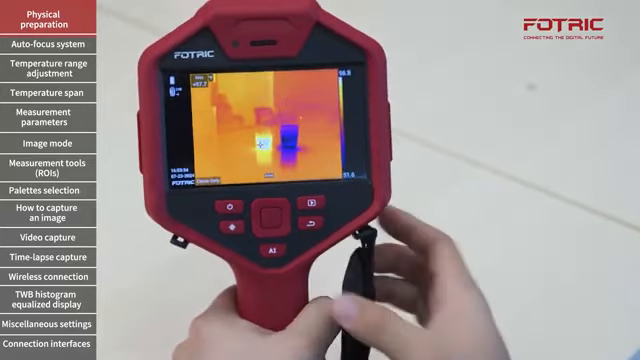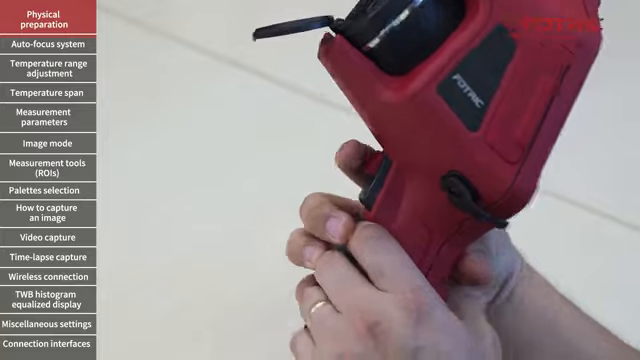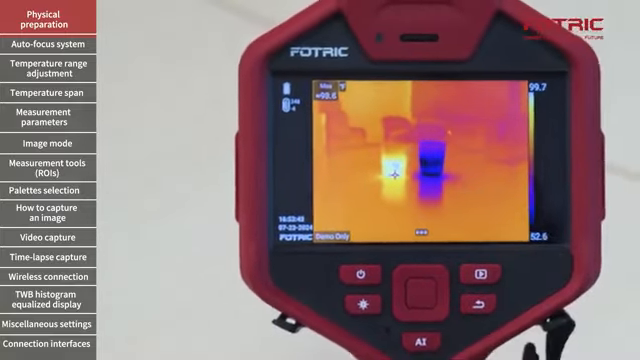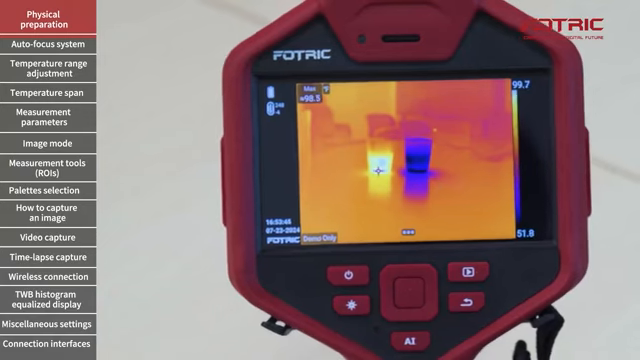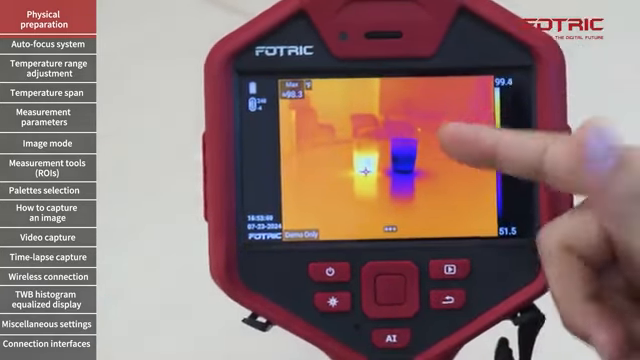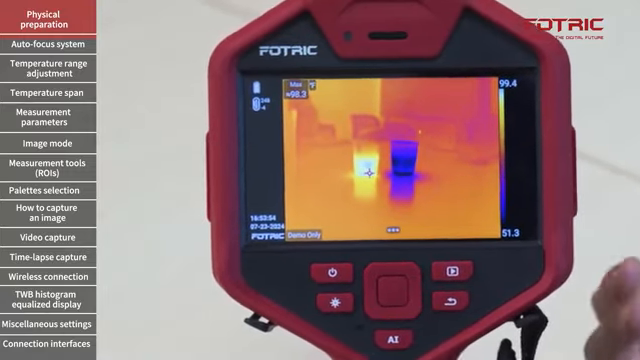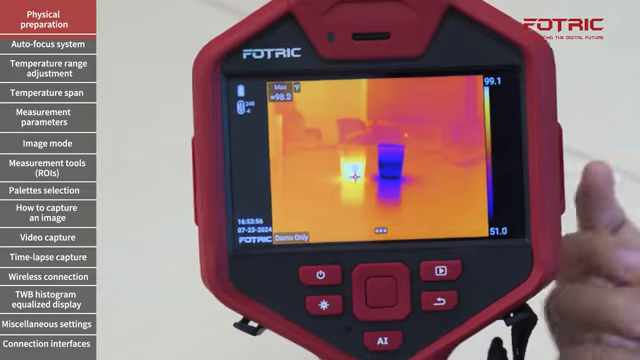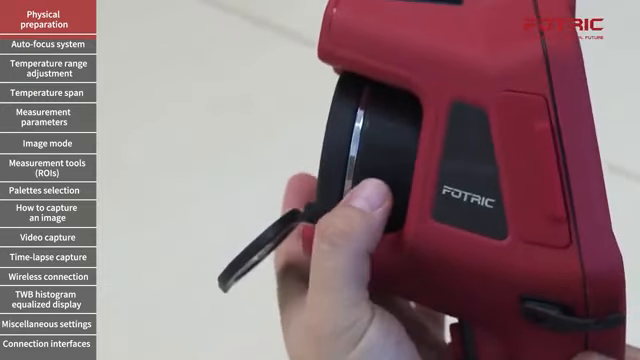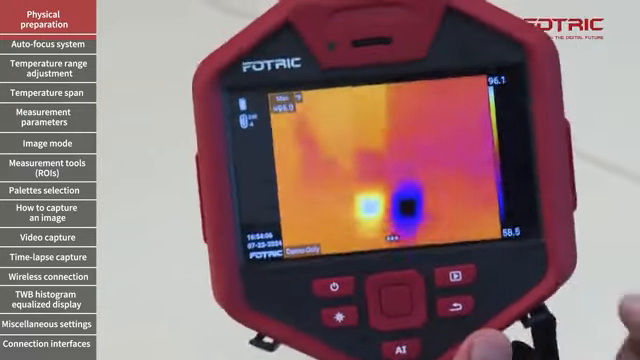So first of all, I will click only once the red button, aiming at the object, and wait until those two brackets disappear from the screen. The camera will use the thermal contrast to determine when a picture has been focused properly. If I want to go into further details or focus on specific areas, I can still use the focusing ring on the side. So I can rotate slightly until I get the picture that I desire.